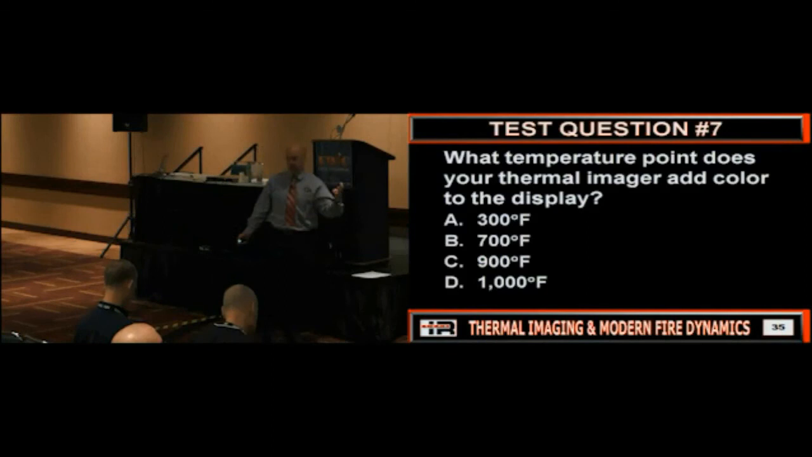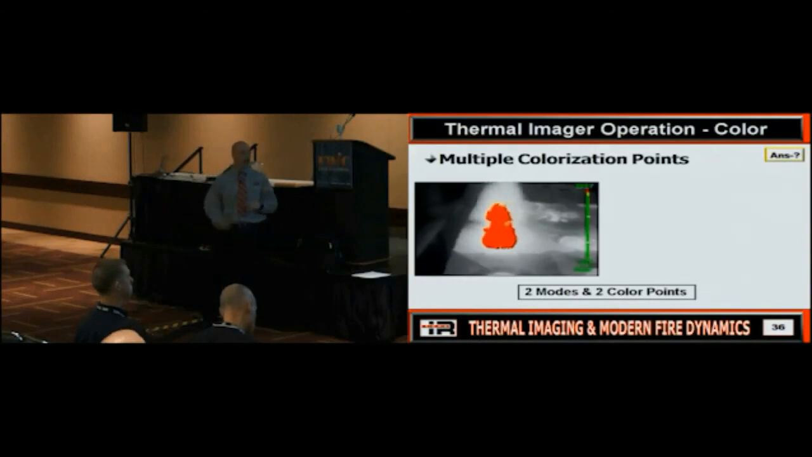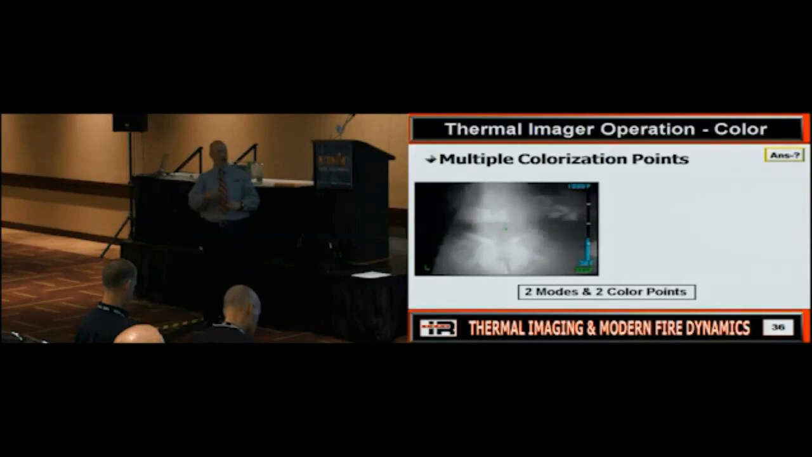What temperature point? Could it be 300? Sure. Could it be 1,000? Sure. Depends on your thermal imager. Got to go back and do your homework. Pull out your owner's manual and look at this. This is 2 modes. Well, with 2 modes, guess what? 2 different color points. Here, red is at 300 degrees. But when it shifts in the low sensitivity, it won't turn red until it's almost 1,000 degrees.